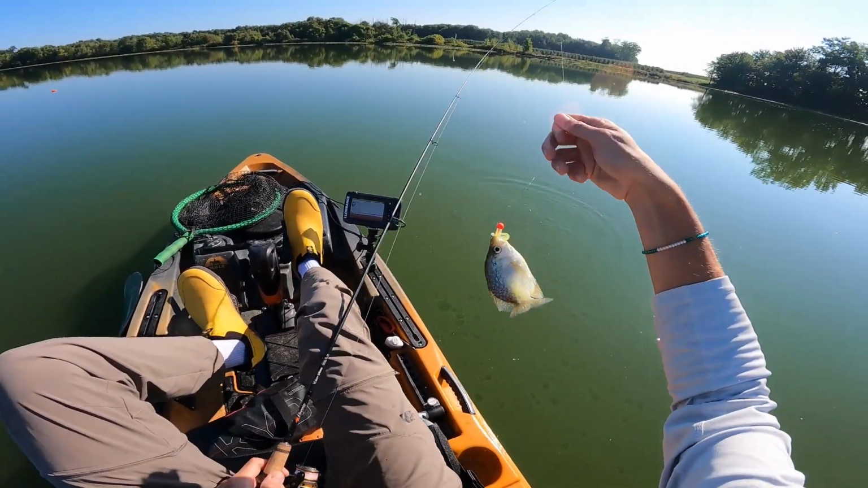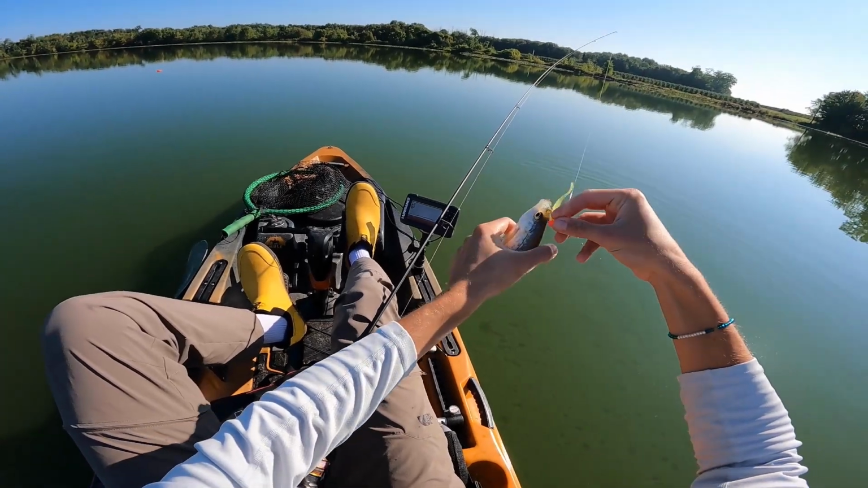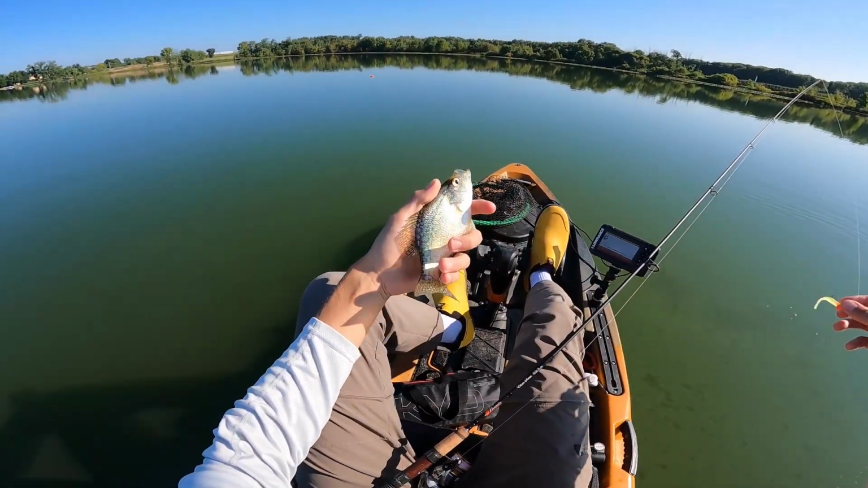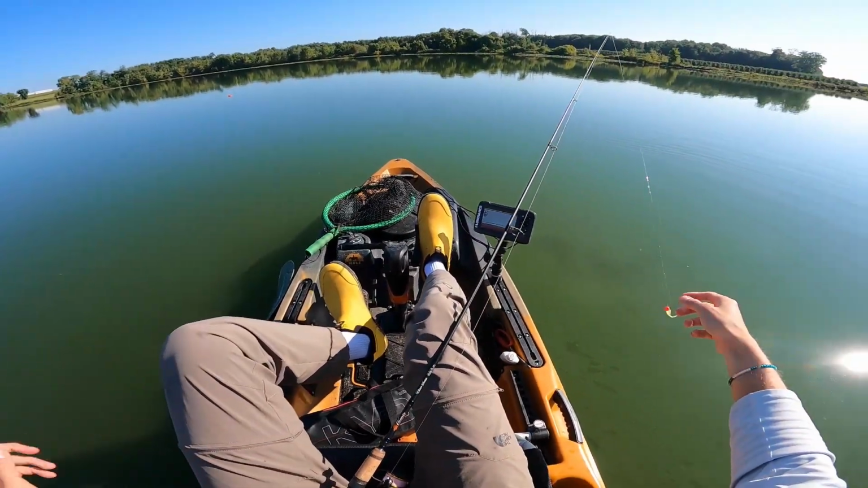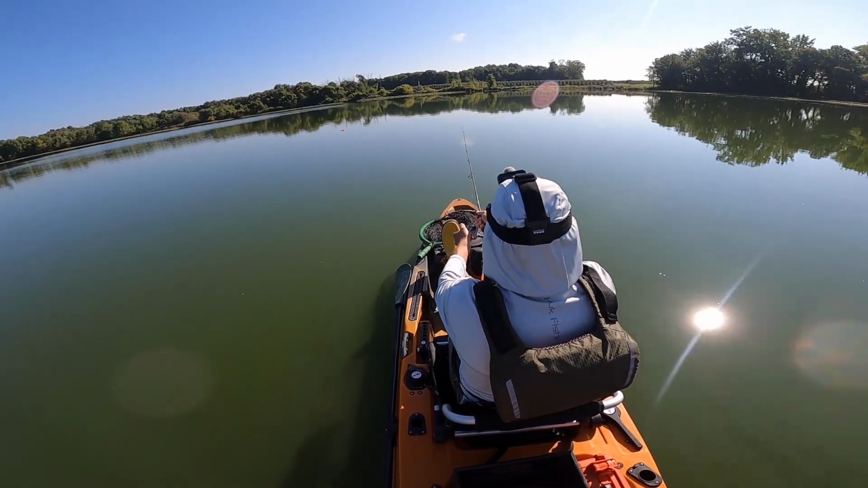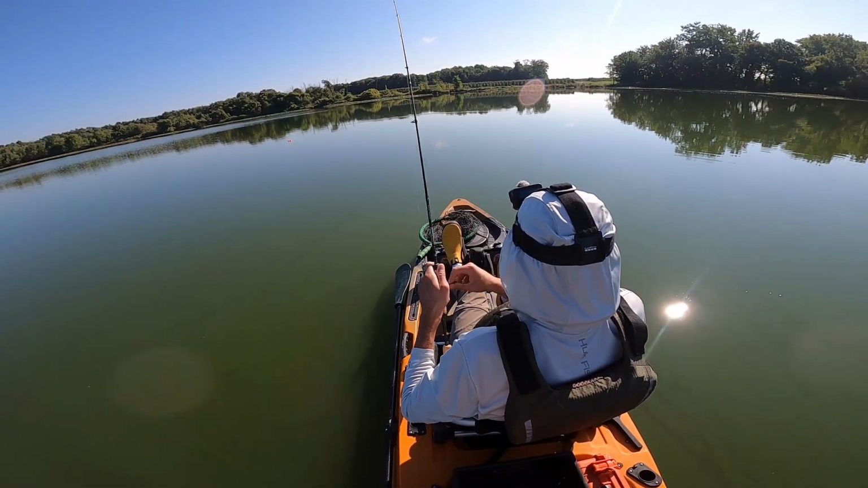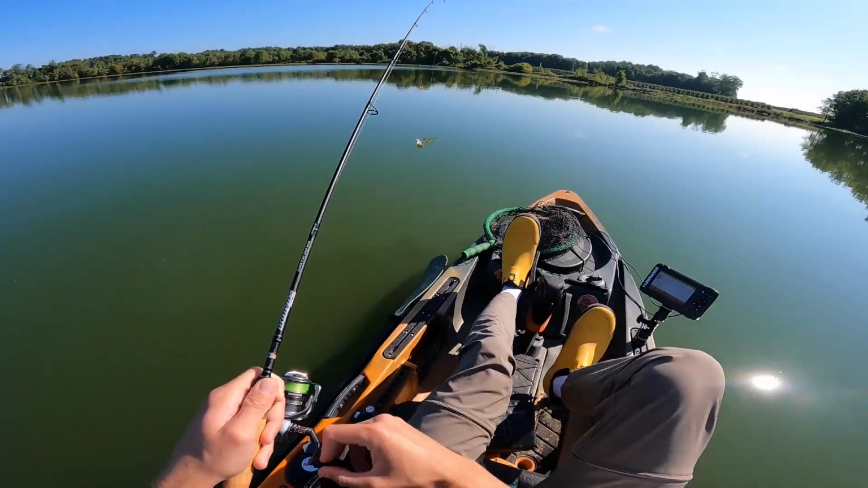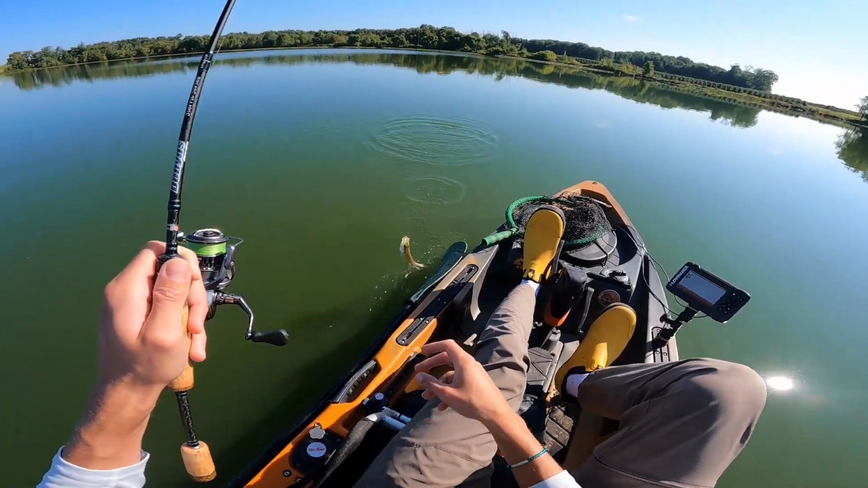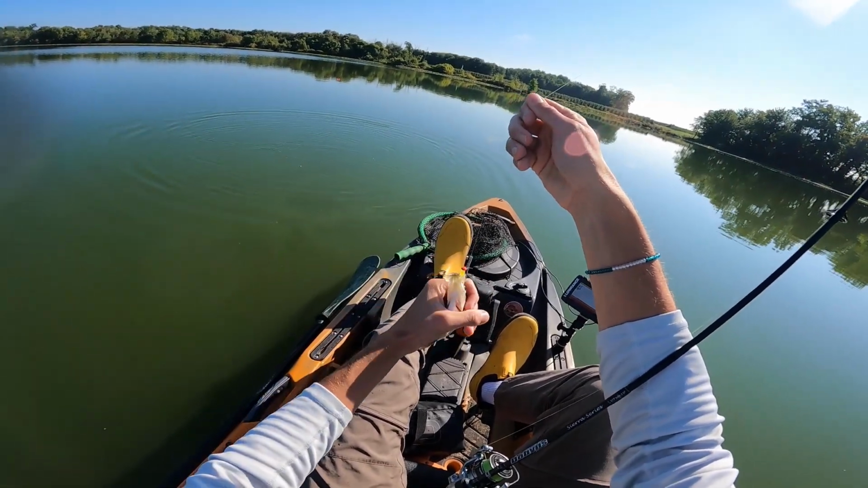There we go. We're on the board with a 3.2, and it's an absolute micro. So it did not trade us up in size whatsoever, but it's another fish. There we go. Yeah, that one had to have been pretty far down in the water column because I had not moved that bait at all for probably 10 or 11 seconds. So it was probably down there right off the bottom.